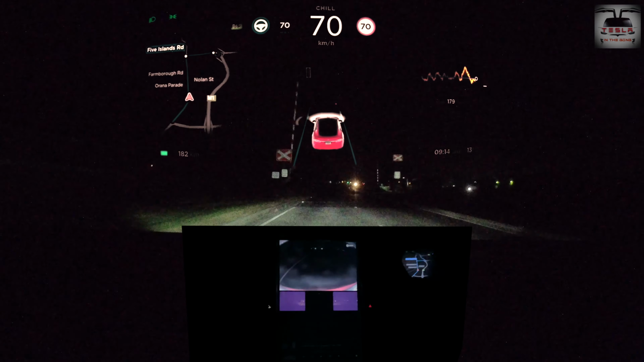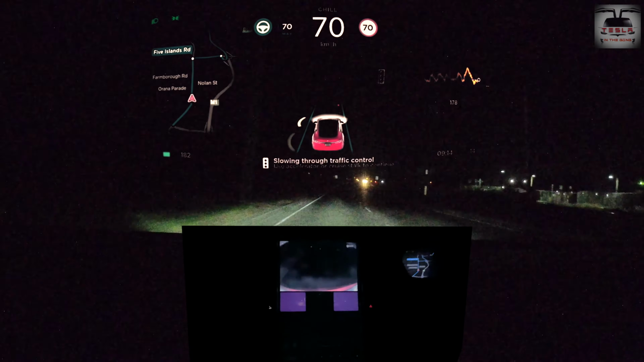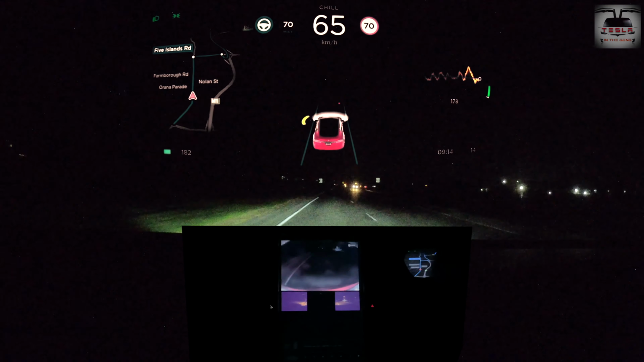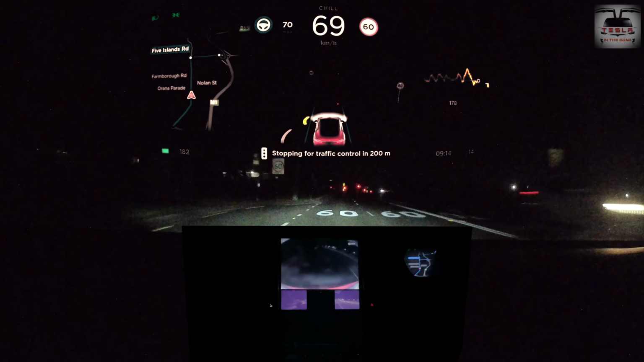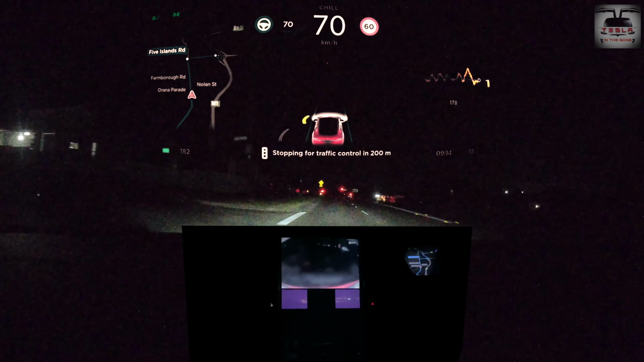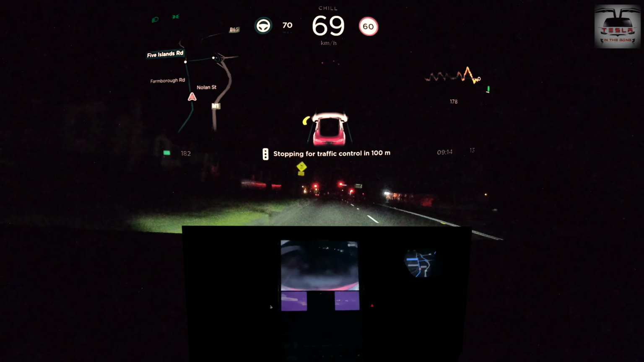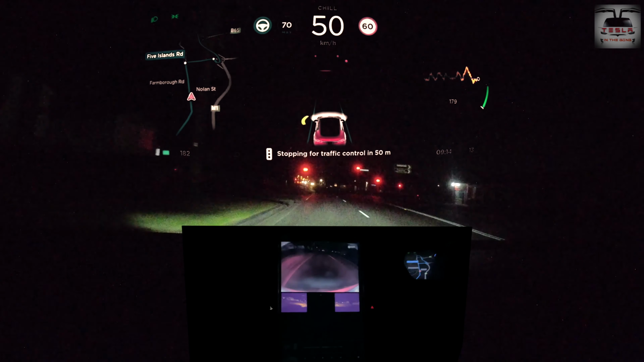This is a railway crossing. The car keeps going forward. Previously, there used to be a bug where the car would slow down when there's a railway crossing. Not anymore. That bug has been fixed. Now we do have a red stoplight coming up, and you can see that the car will come to a perfect halt right about here.